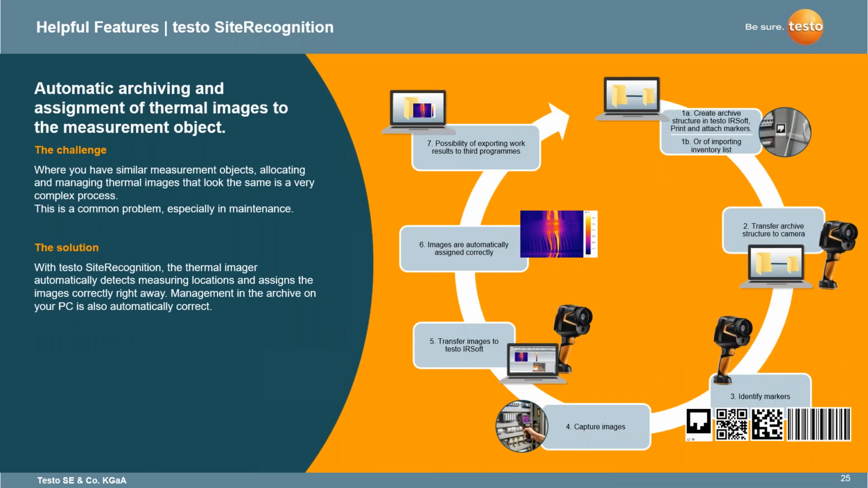So the next feature on the Testo 883 is the Testo SiteRecognition. This is a very unique program that came out with the 883. This was developed to support electrical components, kind of small scale or more of your inspection path with the Testo 883. So this is an automatic archival and assignment of thermal images to the measuring object.